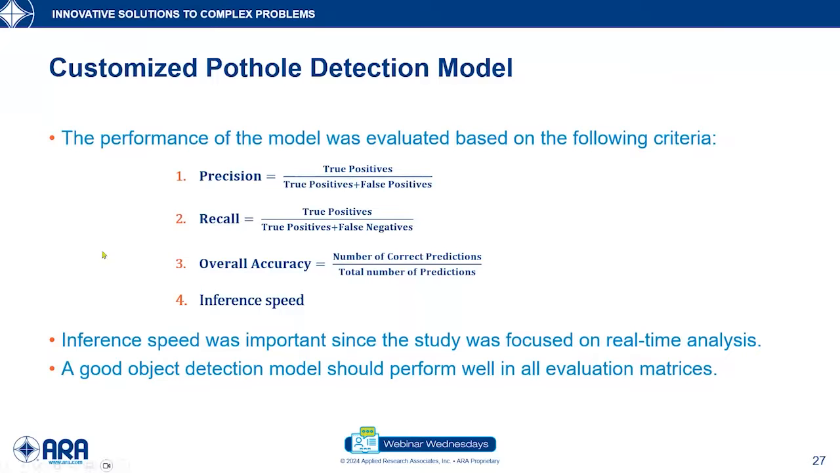And finally, we have the overall accuracy, which simply shows the number of correct predictions compared to the total number of predictions. We also had to take care of the inference speed, because in this study we focused on real-time detection.